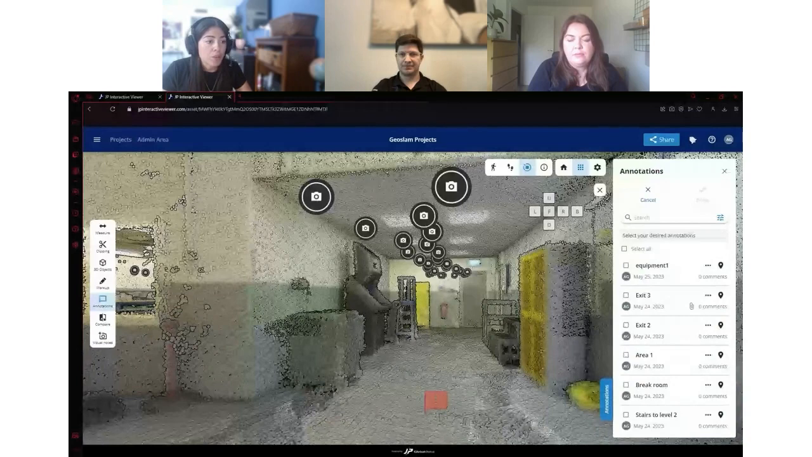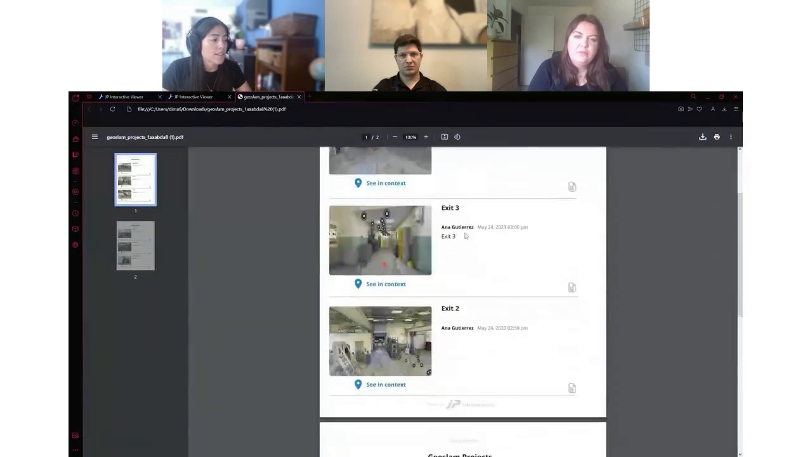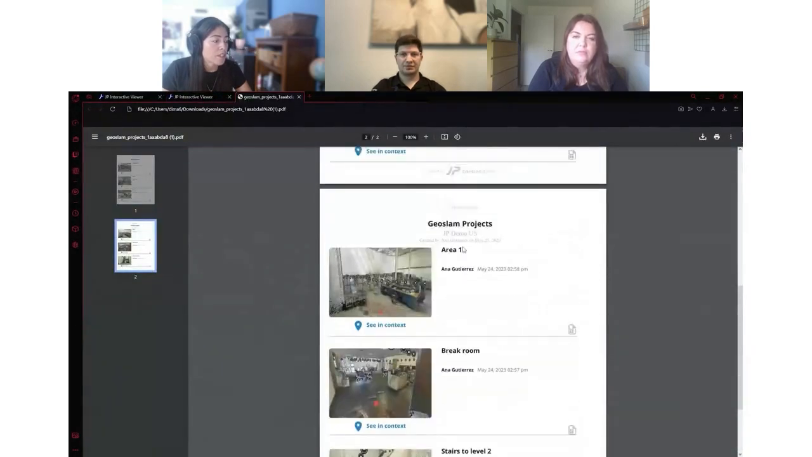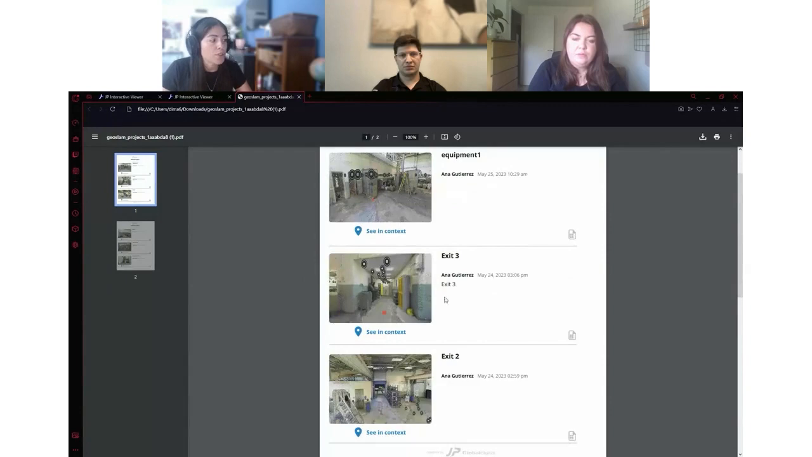and you want to share this with someone else from outside your team. You can create a report from this annotation, and you can either share it directly through the email, or you can download a PDF that would look like this. So you can send that to anybody by email. Each annotation will have a direct link back to the specific point of interest.